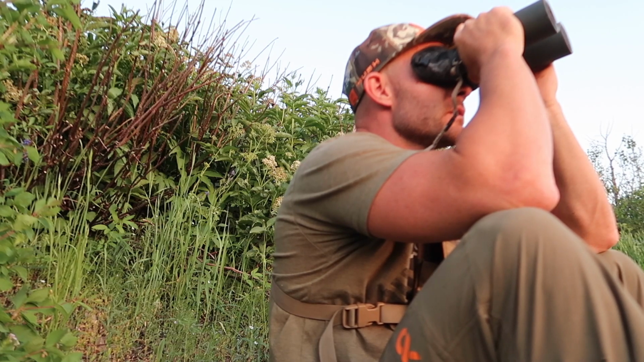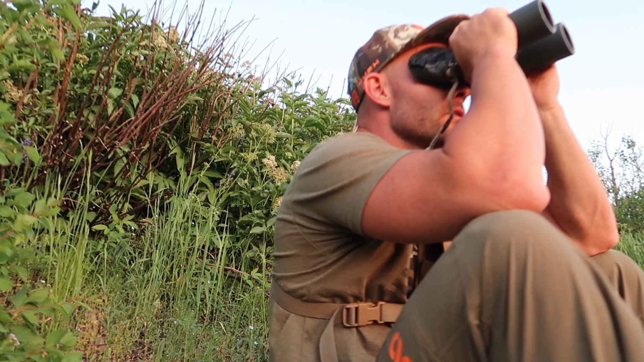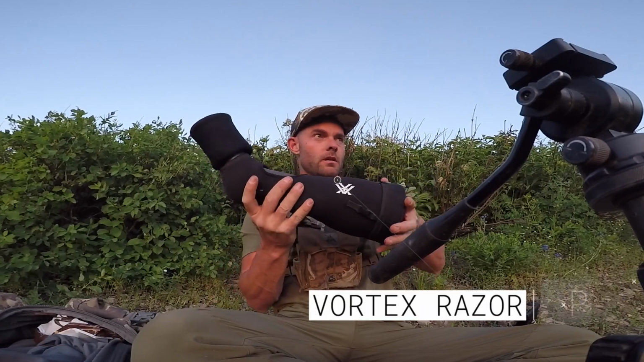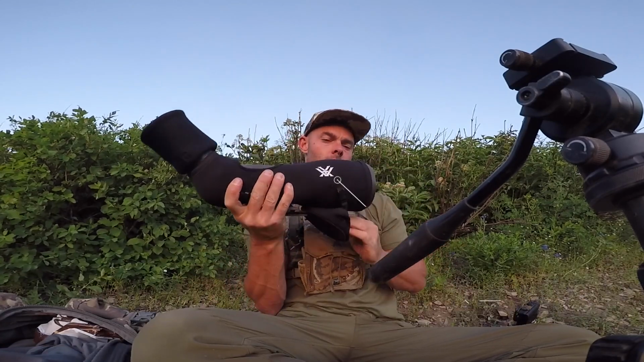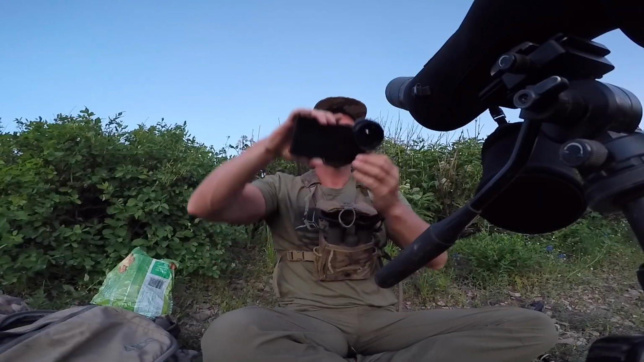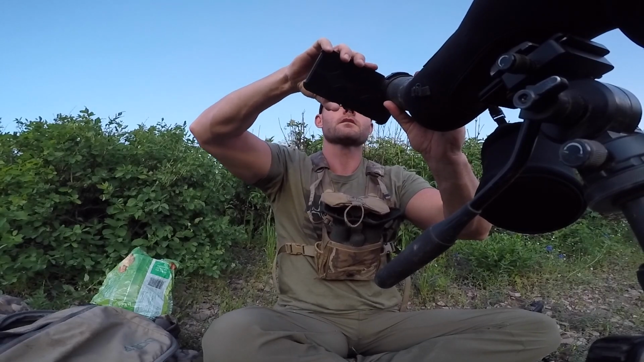Pretty mellow, pretty surprised. Can only see one deer right now. Yeah, 2 deer to start. Let's get the scope out and see what they are. The Vortex Razor. Starting to pick it apart again. Just gonna see it real fast. See if we can get some video for you guys.